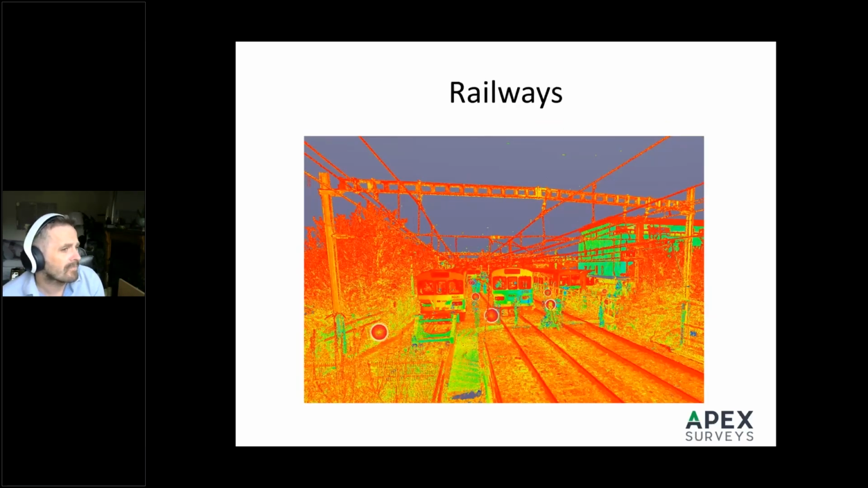Railways, we've used laser scanners a lot. With railways, you have limited time on the track. Sometimes you have to go on the track. So with scanning, you just capture as much as possible in a short period of time.